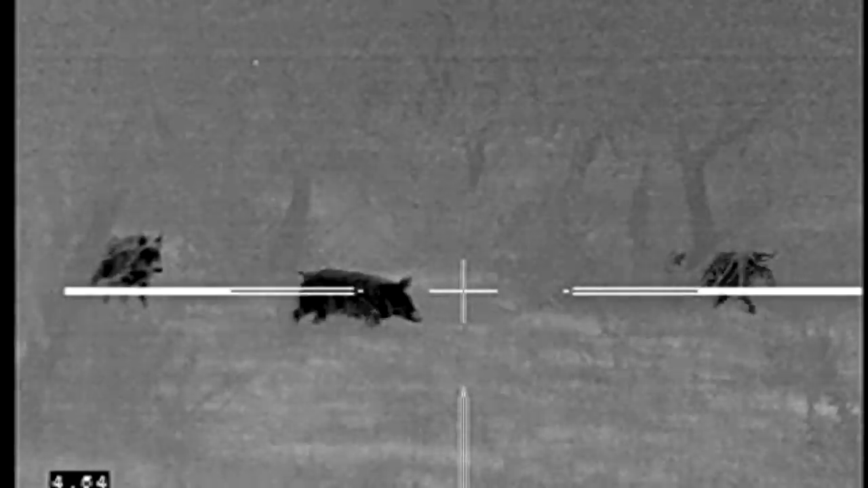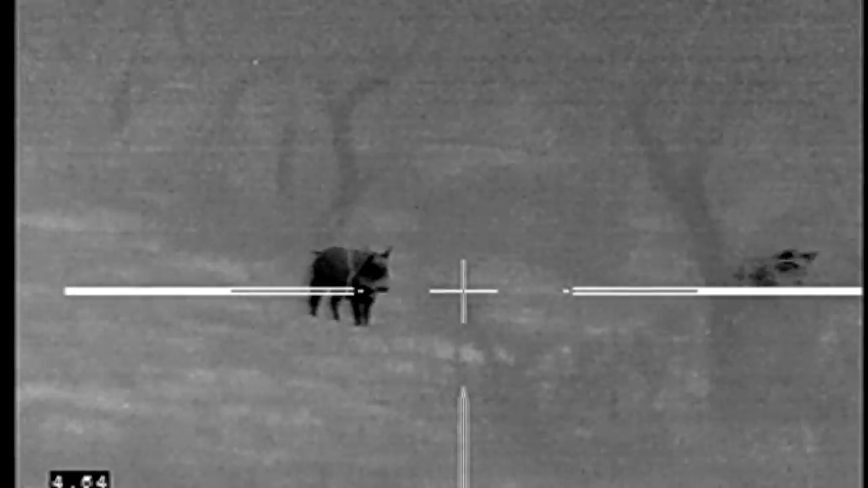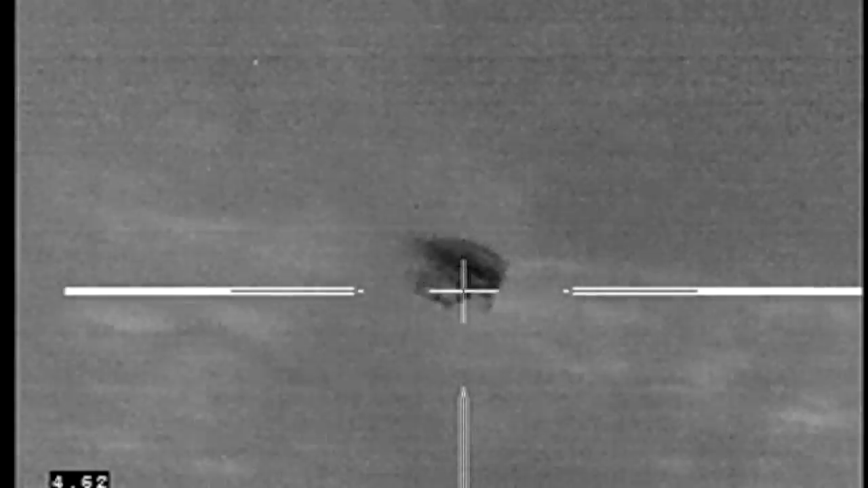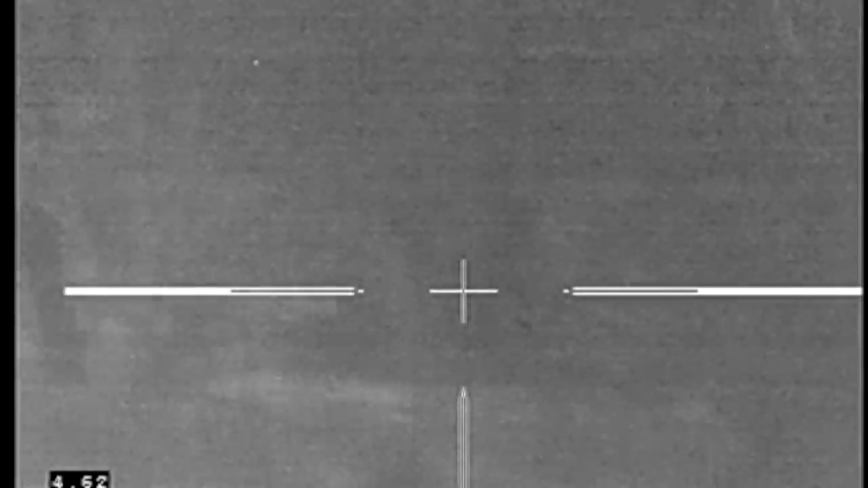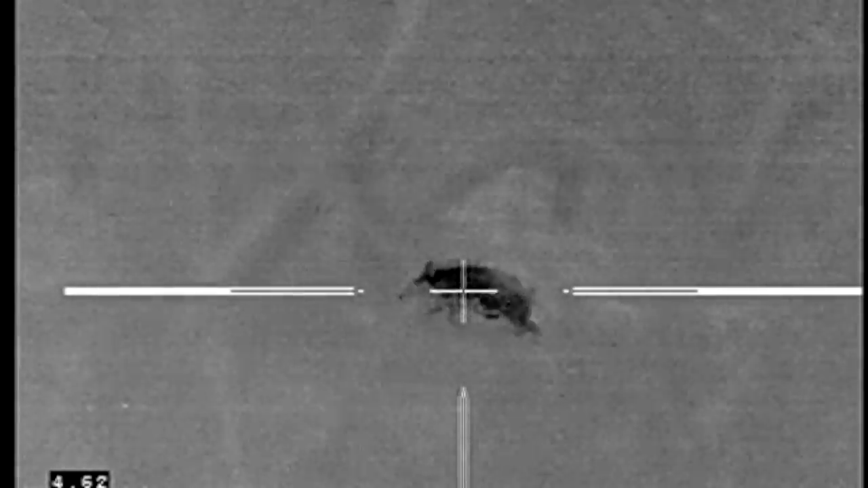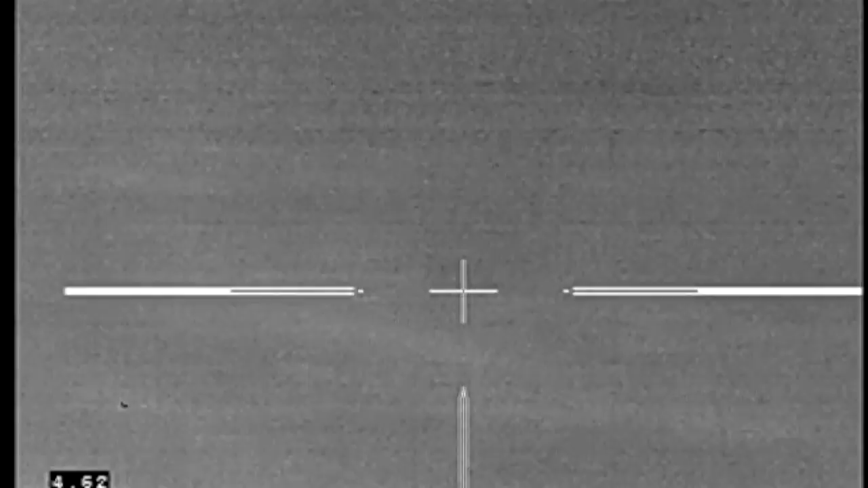We're shooting suppressed rifles. We make the quick decision that I'm going to shoot this one. He's shooting the one to the right. We're going to get another simultaneous shot. There's another headshot on mine. His went down also, and then this pig is getting away, so I take a couple of running shots at him. That's a hit there, but it didn't put him down. Another hit, and finally a third hit that does put him down. So altogether, we got 5 pigs. We recovered all of them.